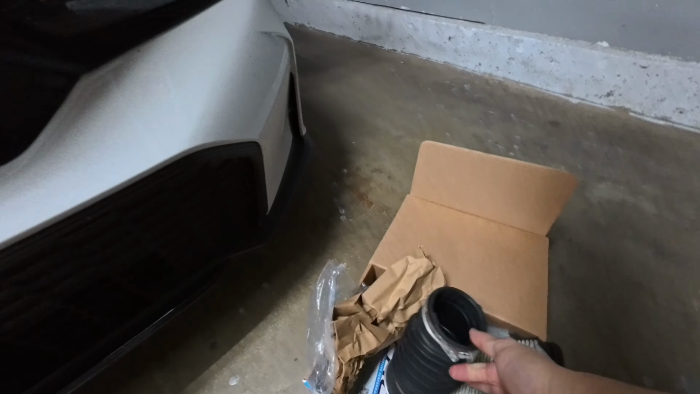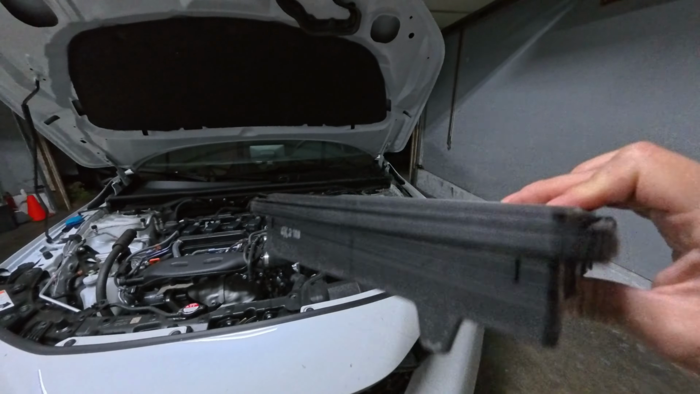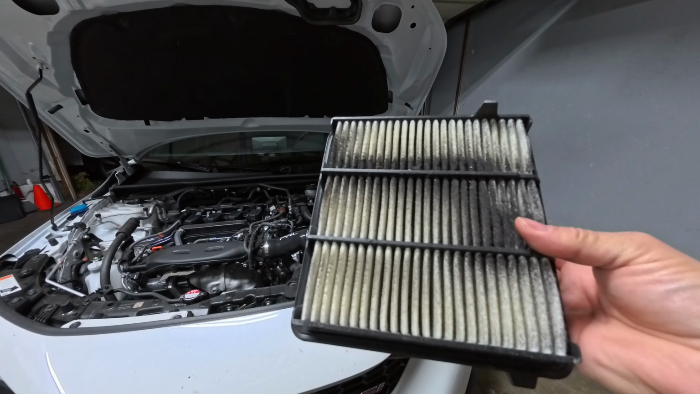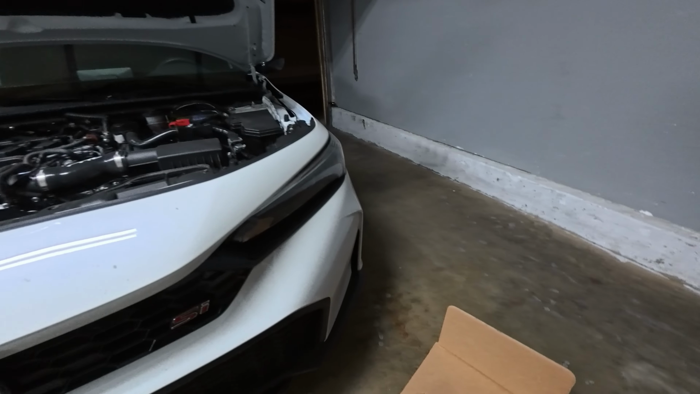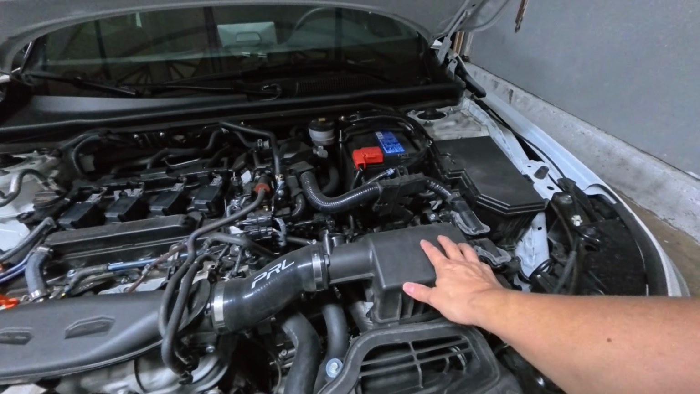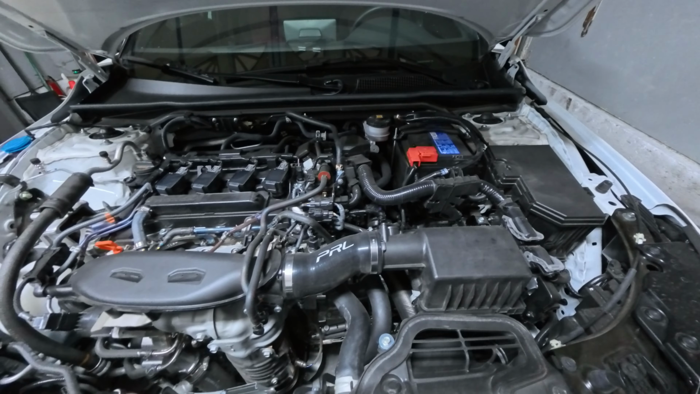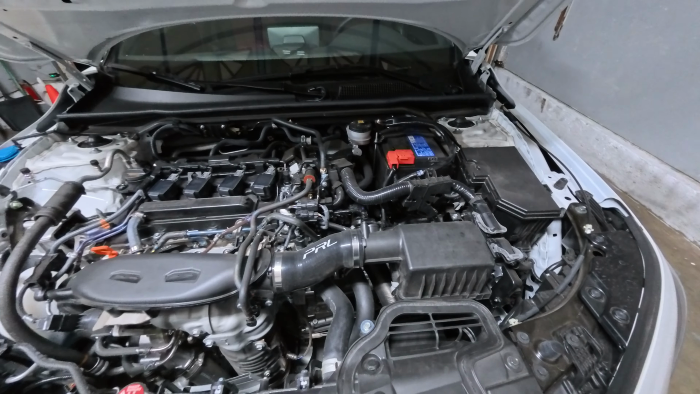And the filter gets replaced from this paper filter, which you can see I changed at 6,000 miles and it gets pretty dirty. So hopefully the high airflow filter does the job in keeping all the dust out. But it does perform a little bit better, I can say. But again, it's not much.